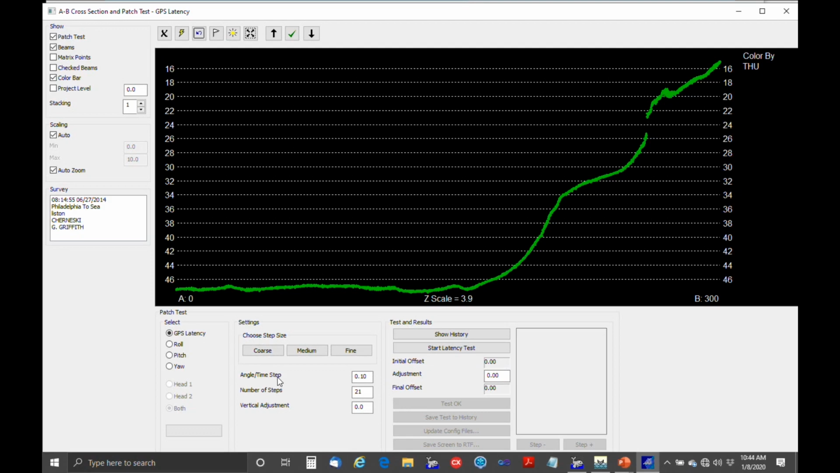This is angle and time, or time step, and number of steps, and the vertical adjustment is different. So watch as I click on coarse, the step here went to 0.2, which is 200 milliseconds. And then the number of steps is 21. So we click coarse and start latency test.